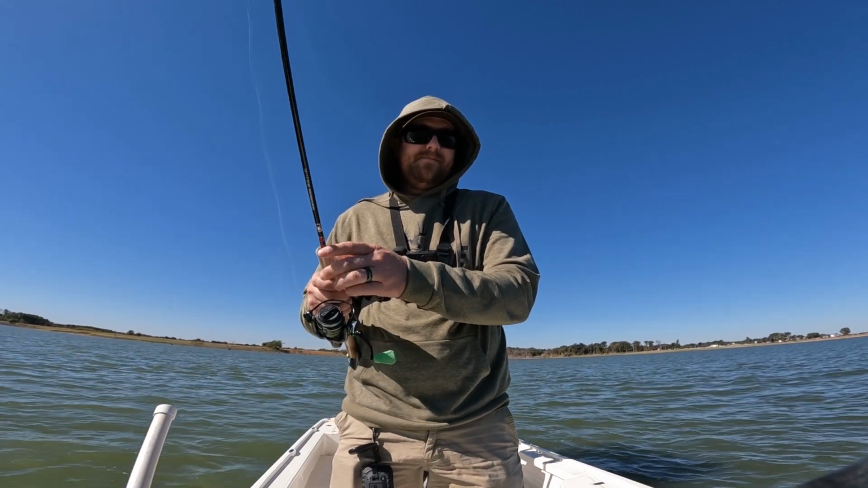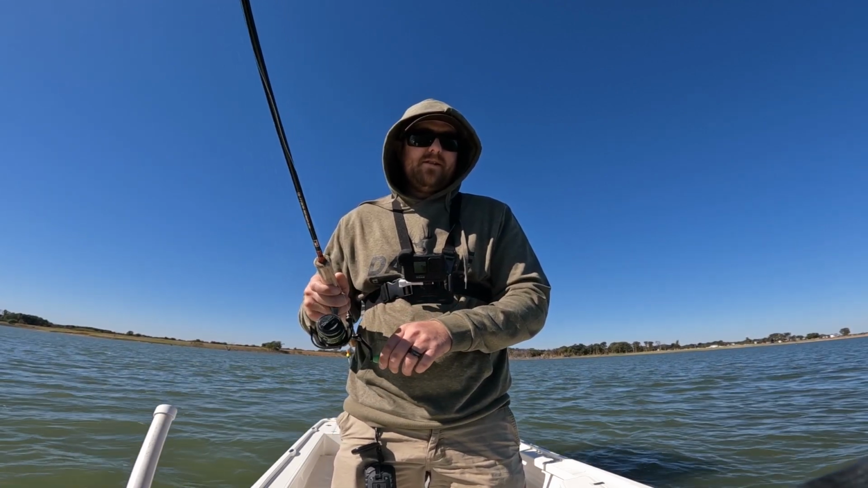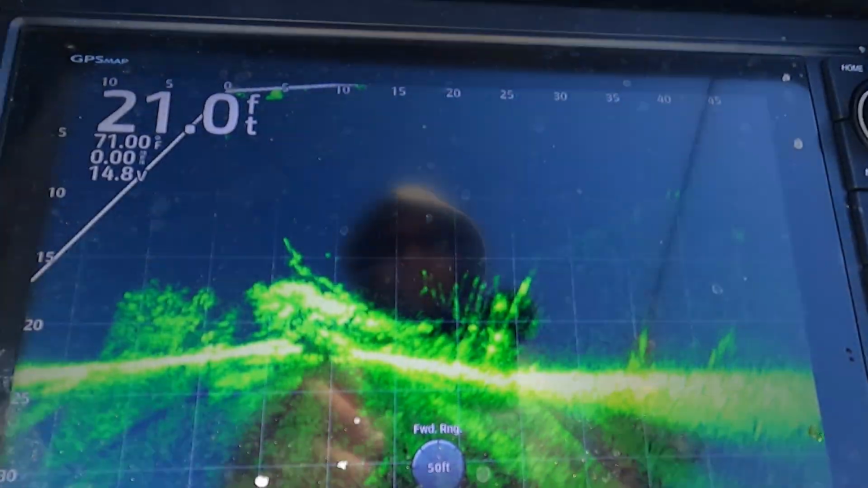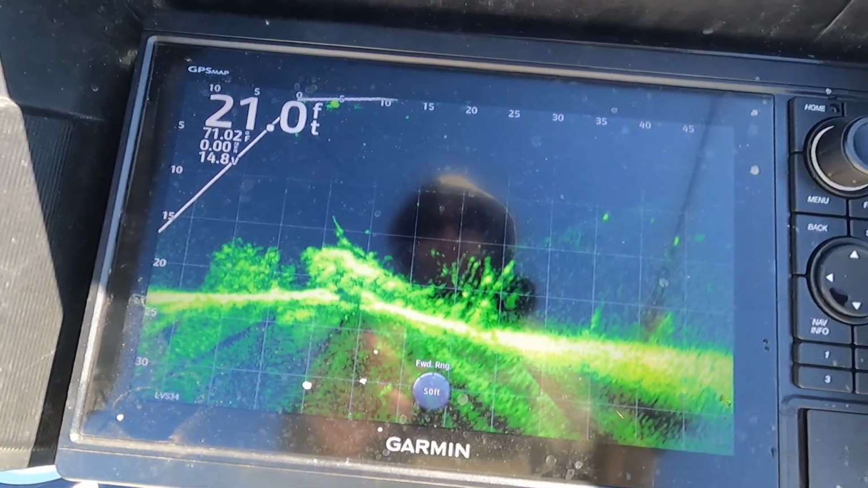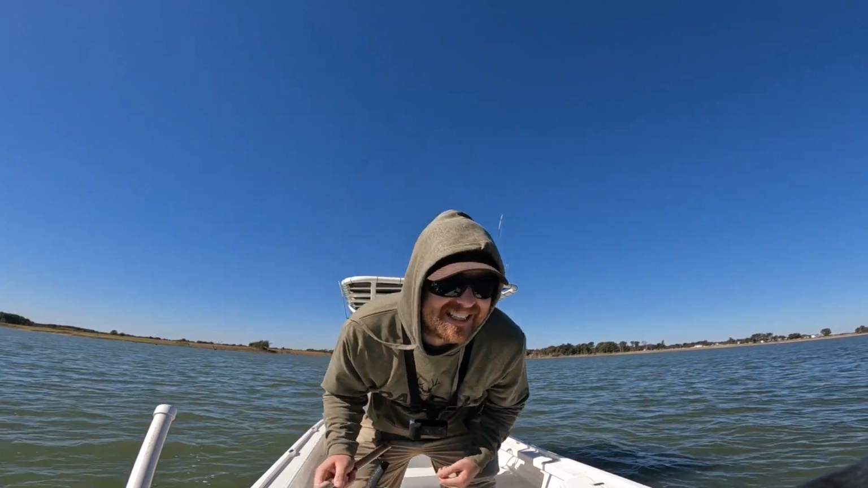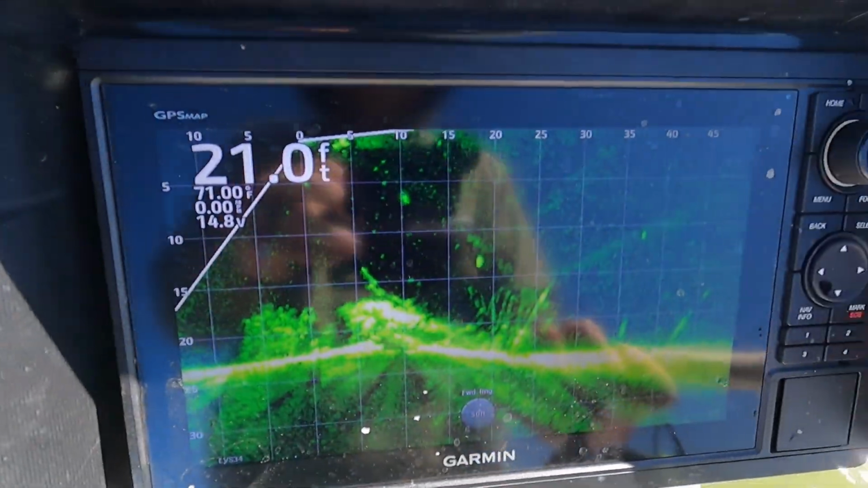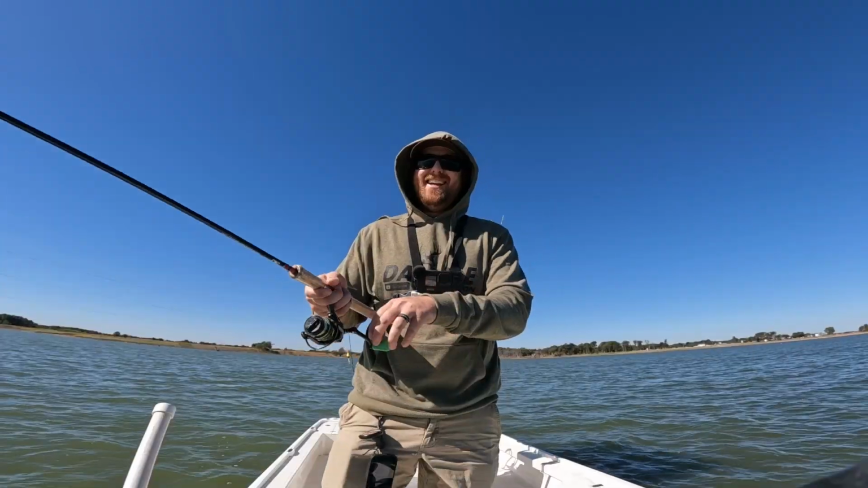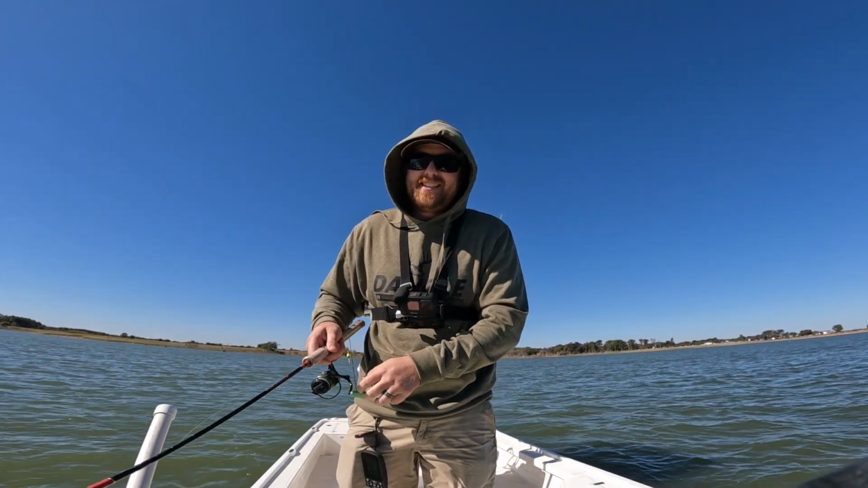So here we go, dropping over this fish right there. There's another one sitting right here. He's just sitting there. See him? I'm right there with him, just trying to get him to react. See if I can draw him. Oh, there we go. Got him. No, he spit it. He spit it, but there he goes right there. There he is right there. So for that one, I was just bobbing it in his face.